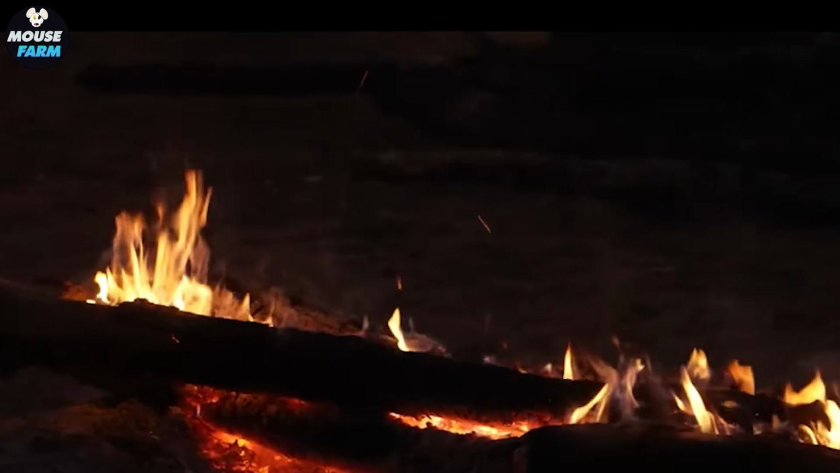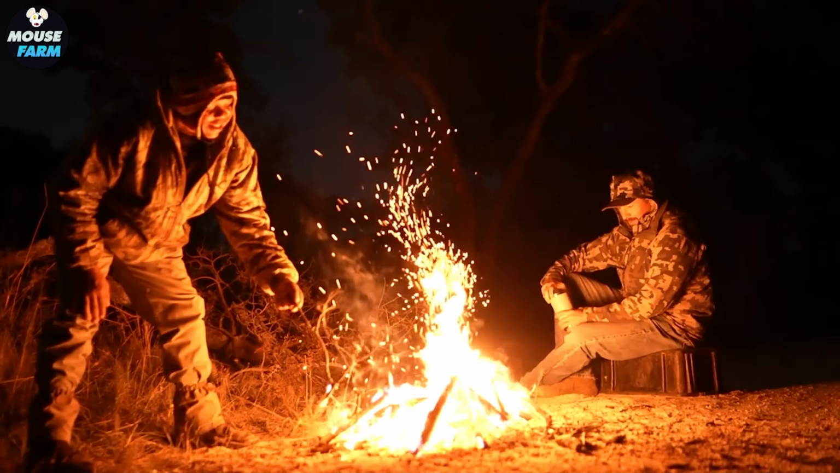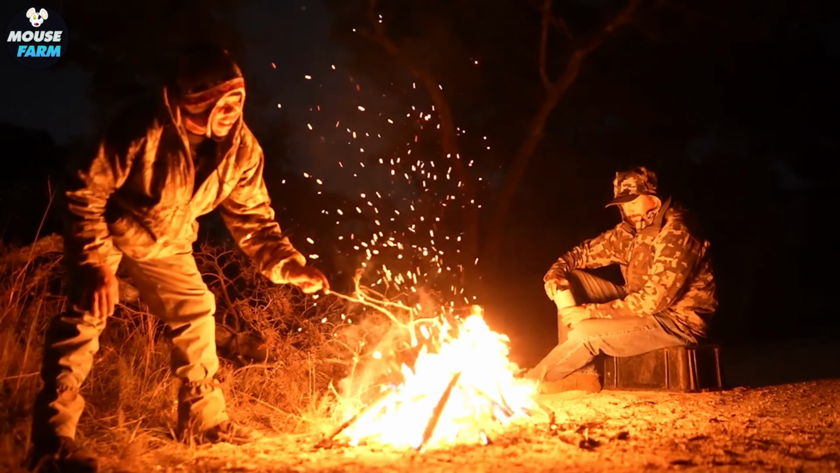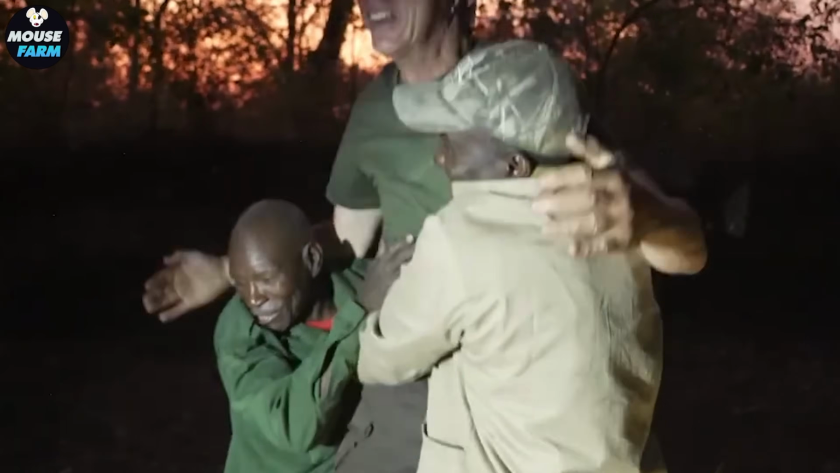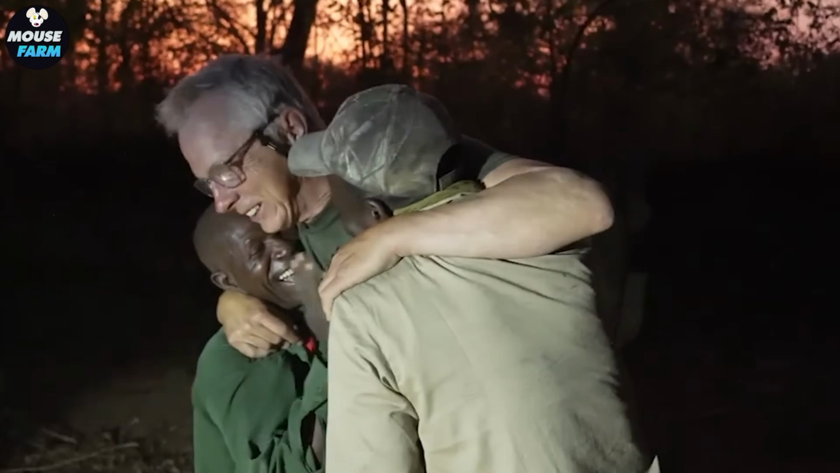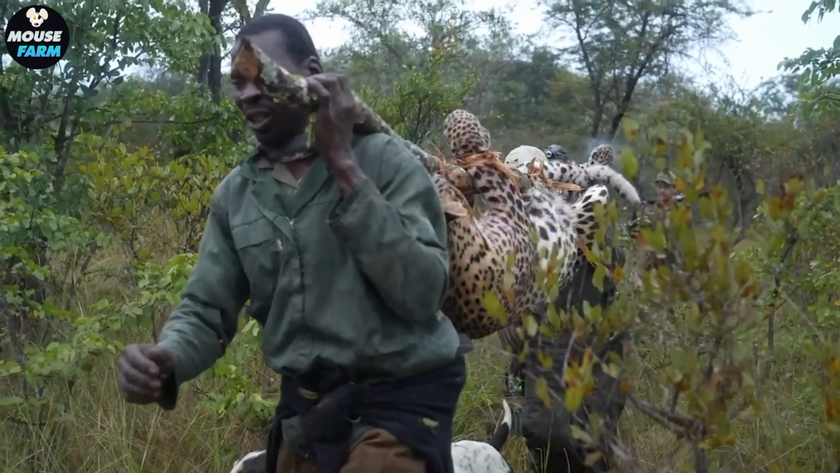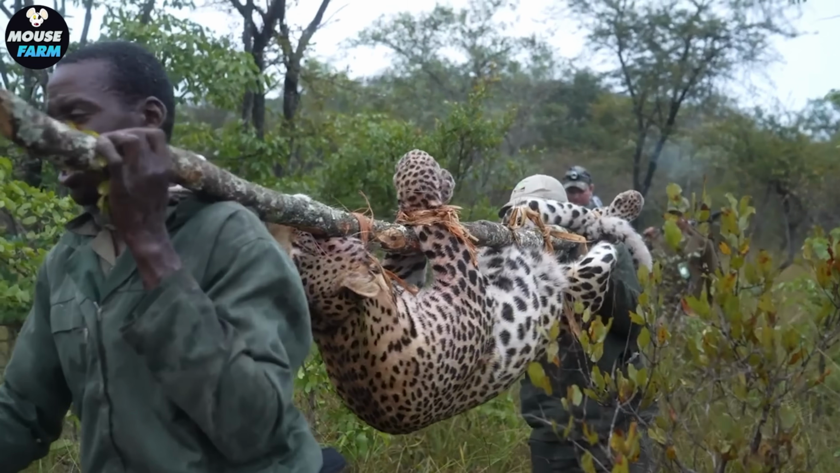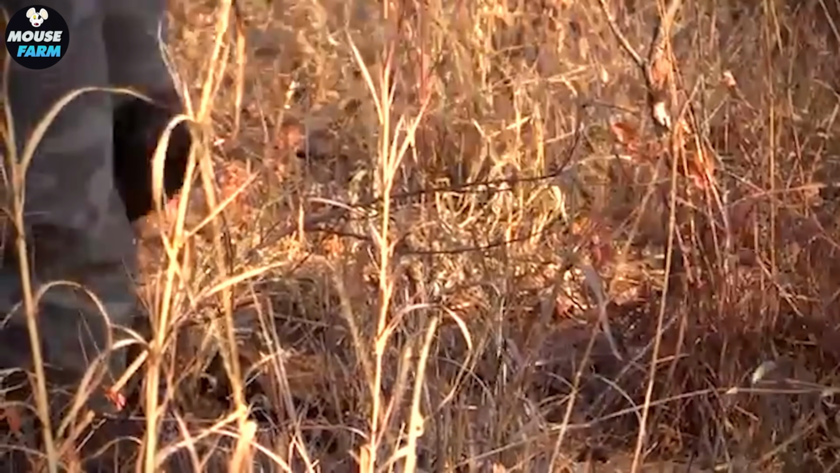The locals gathered around the fire, starting a traditional thanksgiving ceremony, not to celebrate death, but to honor Hannibal's mighty life. For the people of Tanzania, the leopard is not just a beast, but a symbol of strength, resilience, and the spirit of nature.